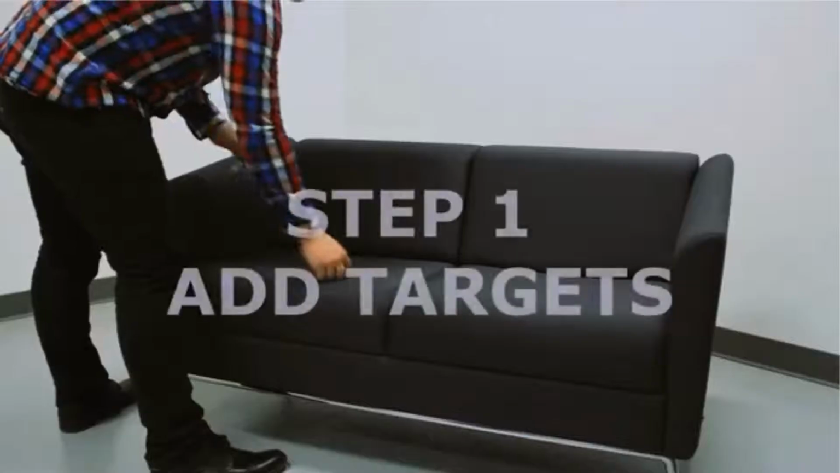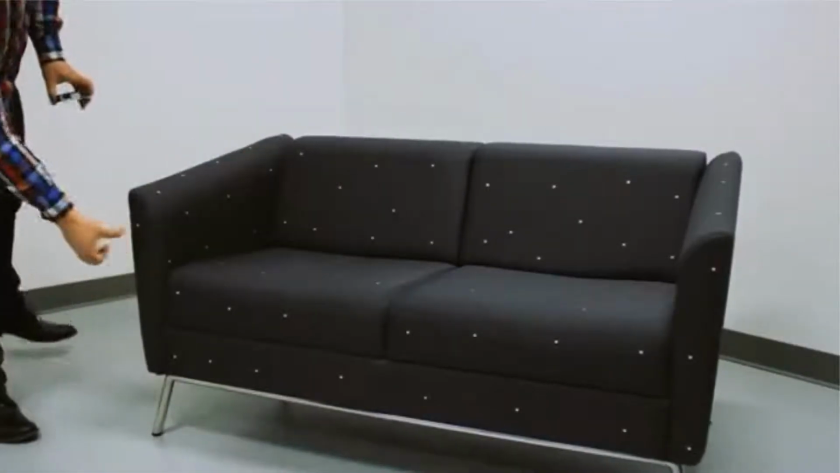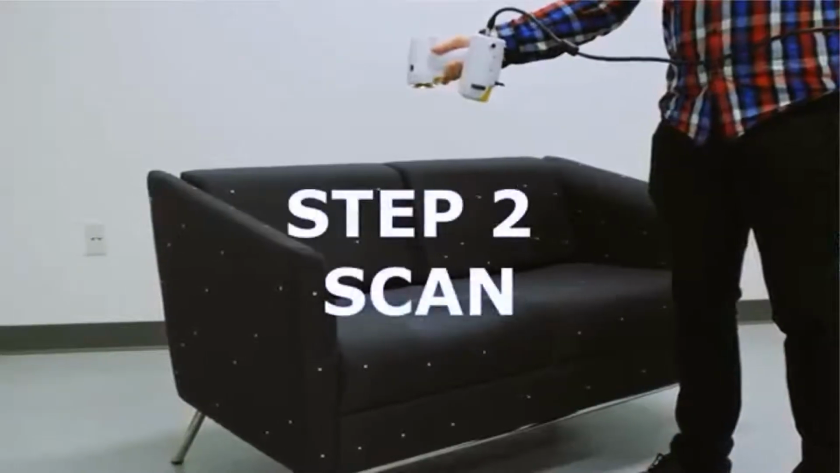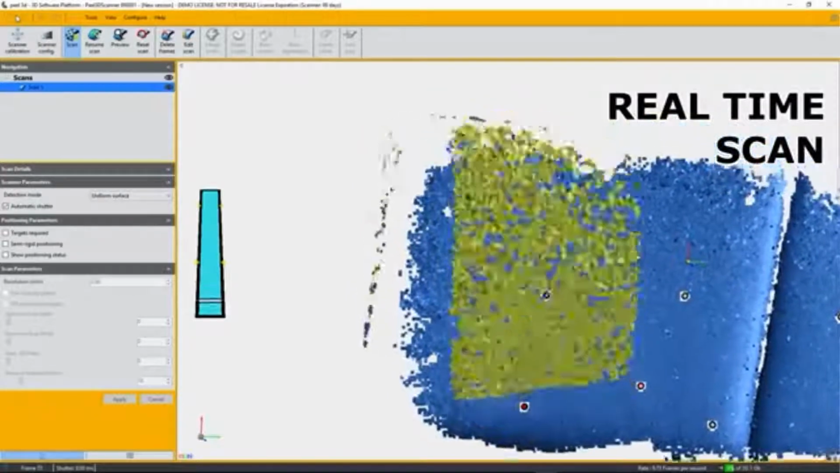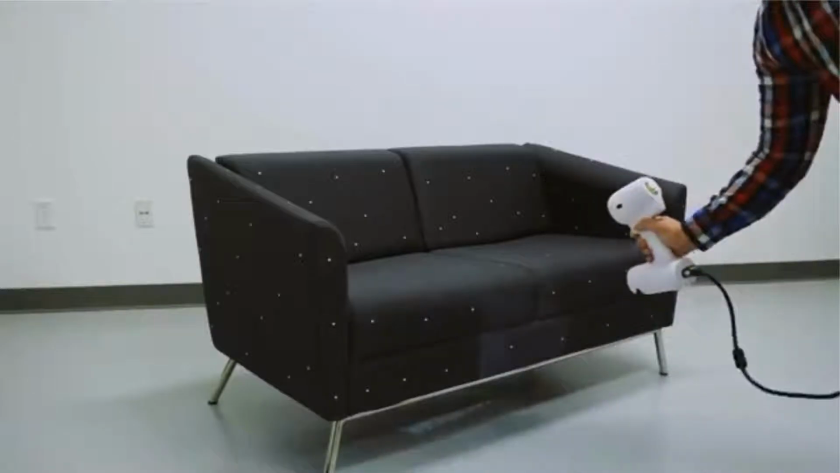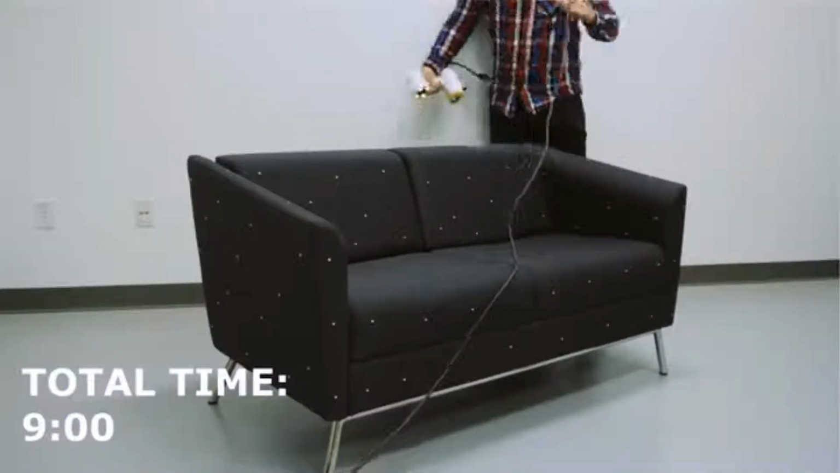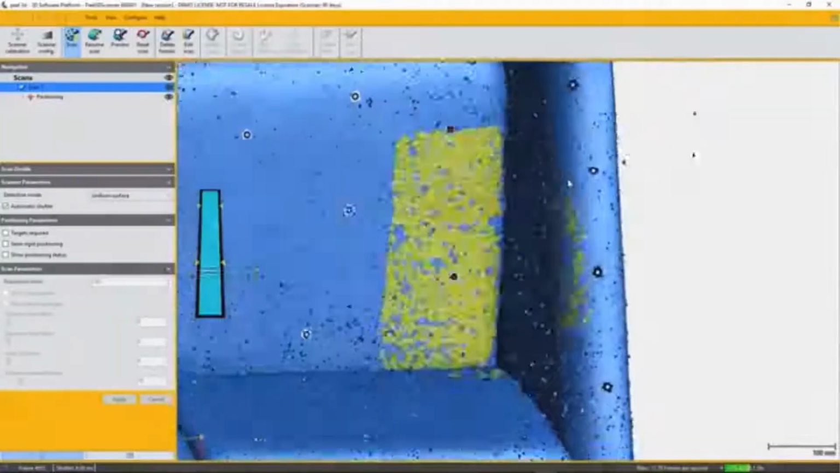Here is the sofa where we're laying down targets. The targets help the scanner accuracy in retaining position. And you can see when the targets are laid down, you simply point the scanner at the object, hit the trigger, and it scans in real time. It doesn't take very long. You have to make sure you get all the parts in the right angle. In this case, it took about 9 or 10 minutes or so, and we're done.